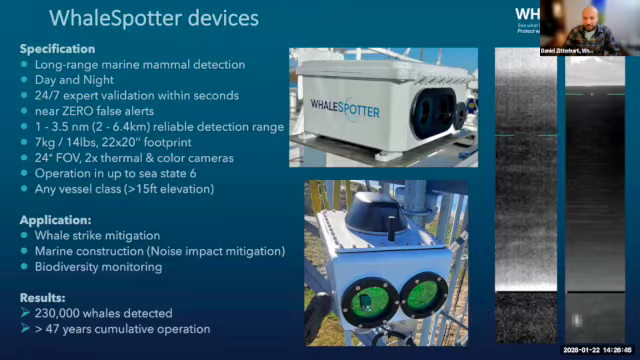The applications are vessel strike mitigation, obviously. We use it a lot in marine construction for noise impact mitigation for all sorts of marine mammals, as well as in biodiversity monitoring. Overall, we have detected more than 230,000 whales with this technology in the last years, and we have an operational record of 47 years cumulative. So all cameras out there have had 37 years of ice on the water so far.